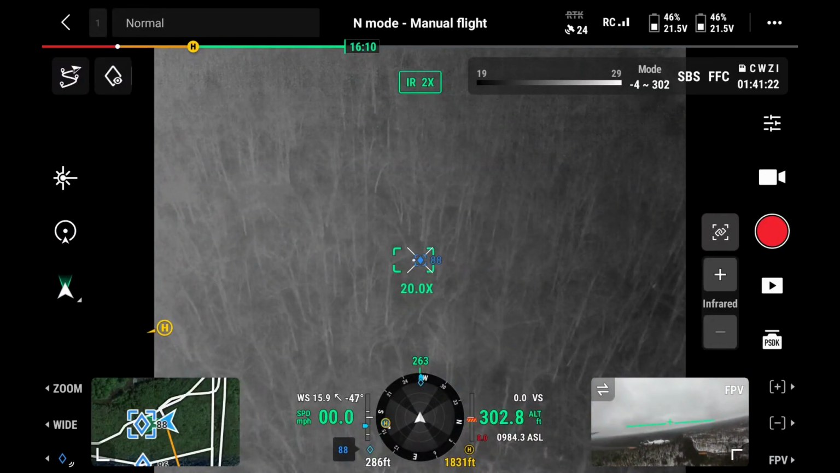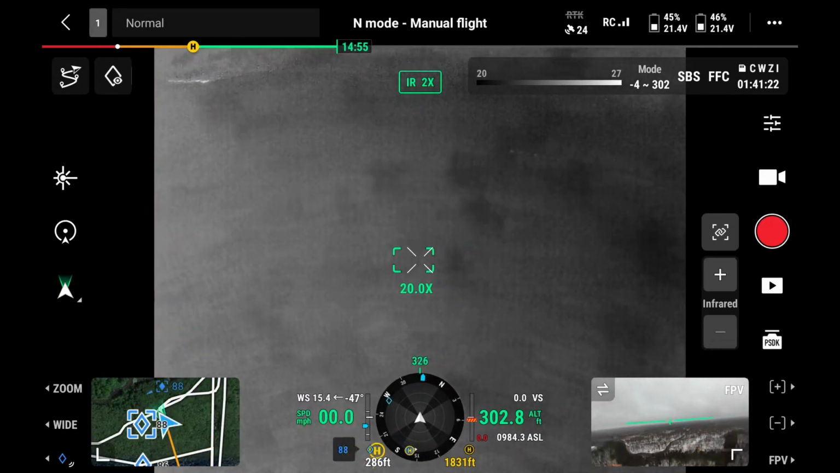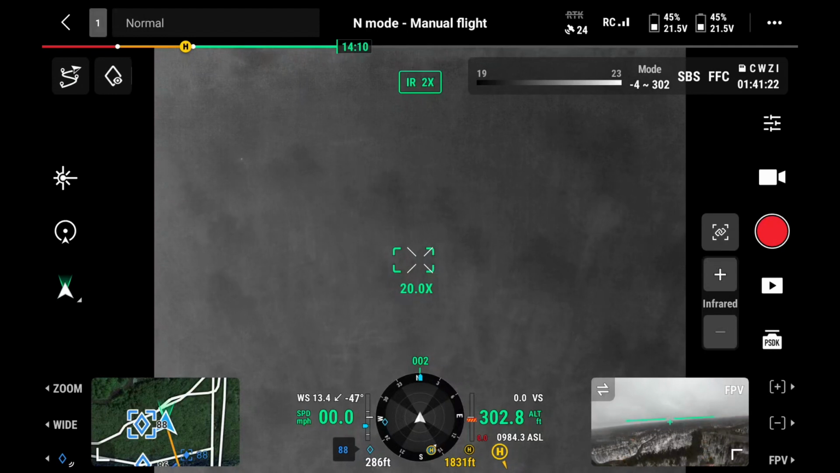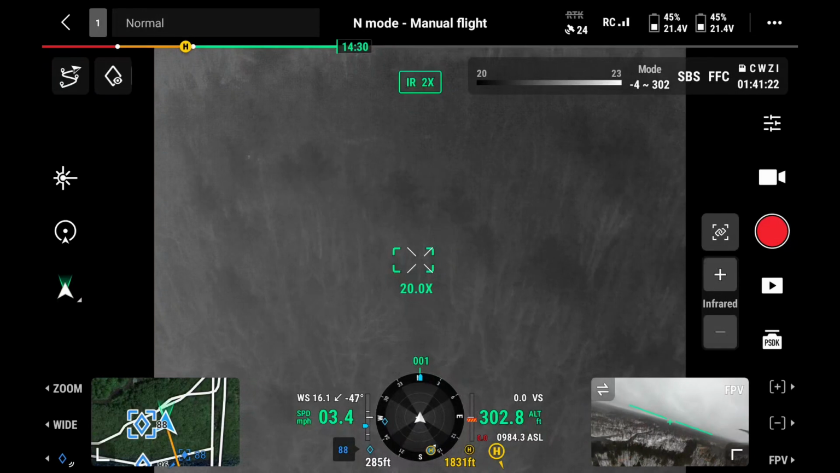Is the wind still north? No, it's easterly now. Let's see. 17? 15? 16? Oh, no, it's north. It's coming from the north. Right, that's why I wanted to get back over here. I'm facing north now.